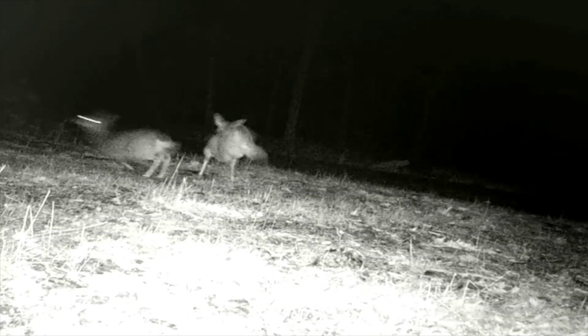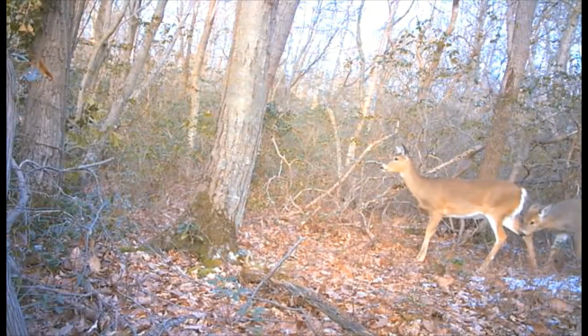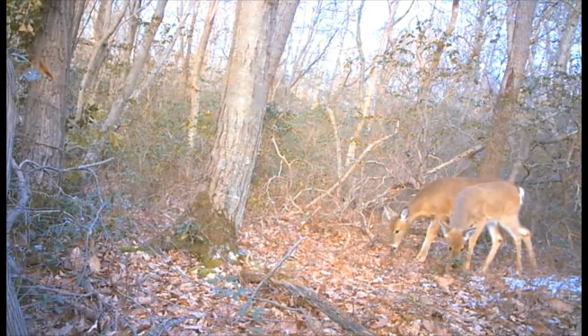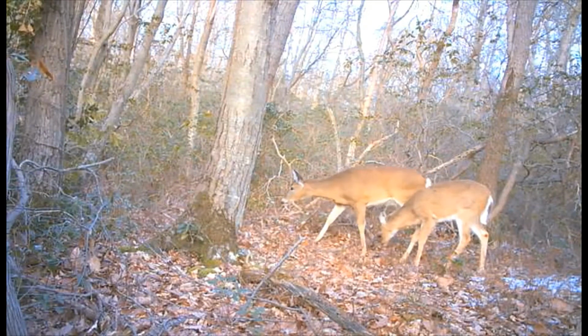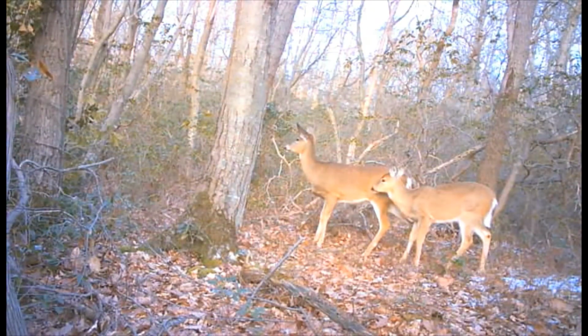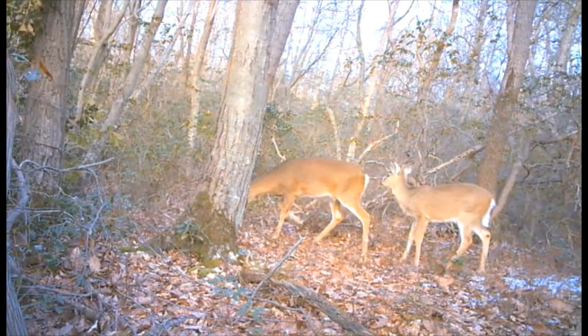Here we got some deer get spooked. I'm guessing the coyote was running close by. This doe here is acting weary too, and she's also down here using the trail that I just cut out. She's got 2 fawns with her, which makes her a relatively unknown doe.